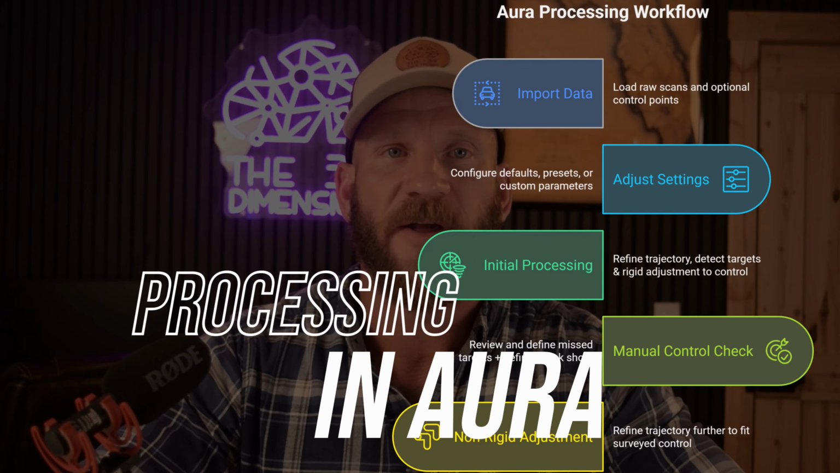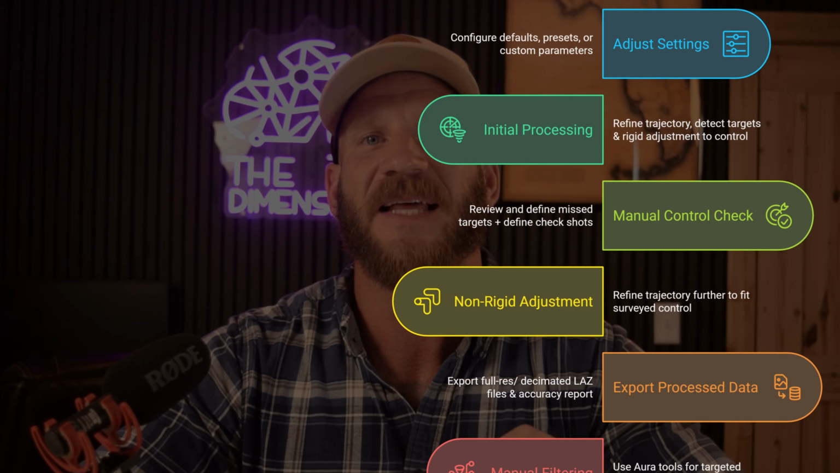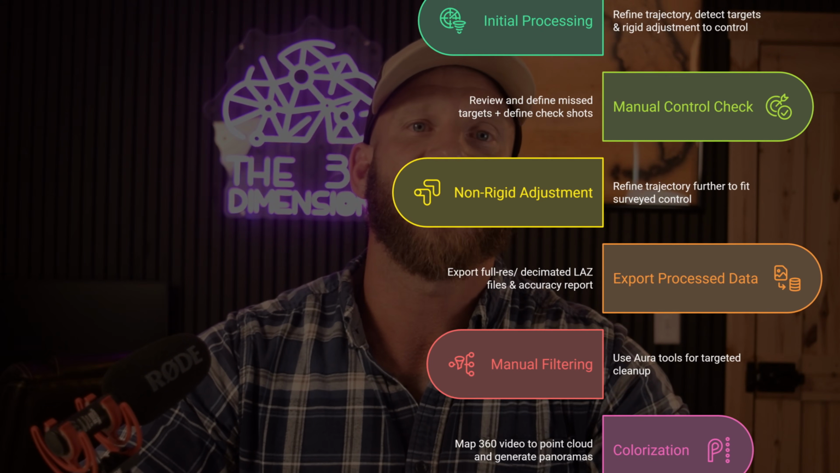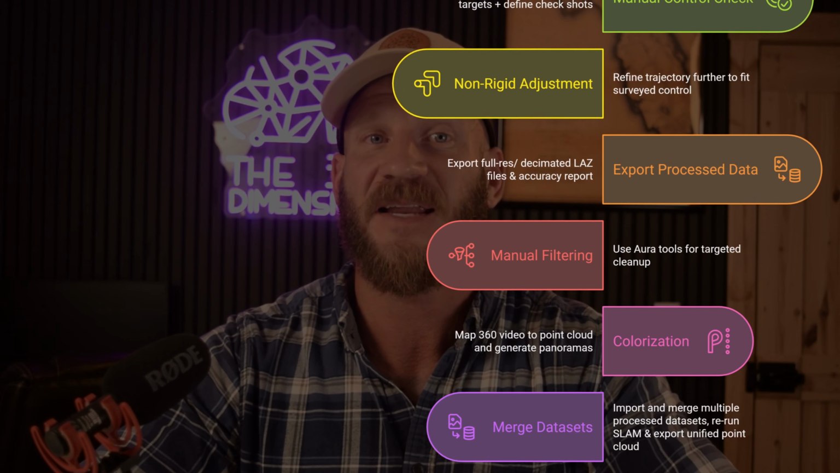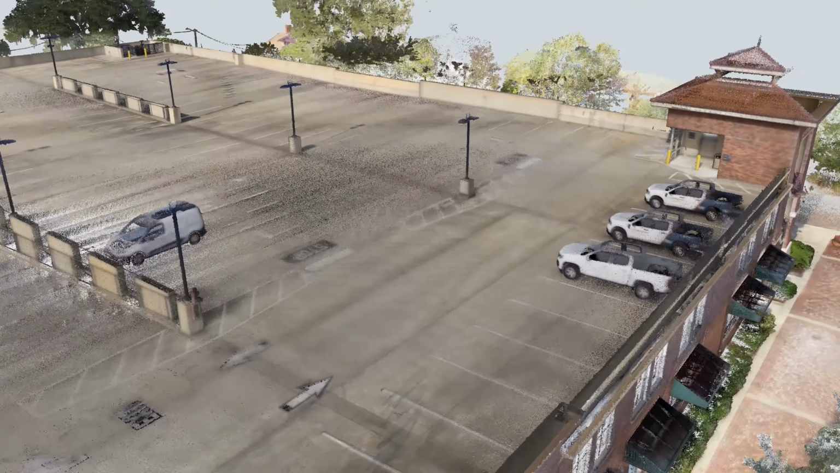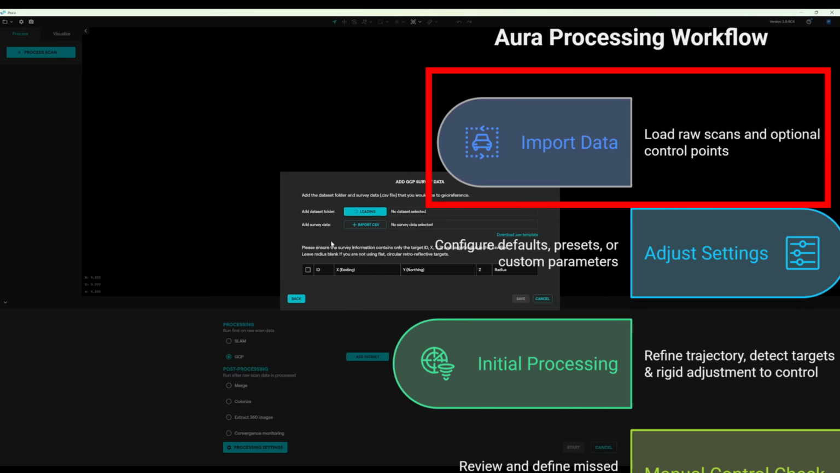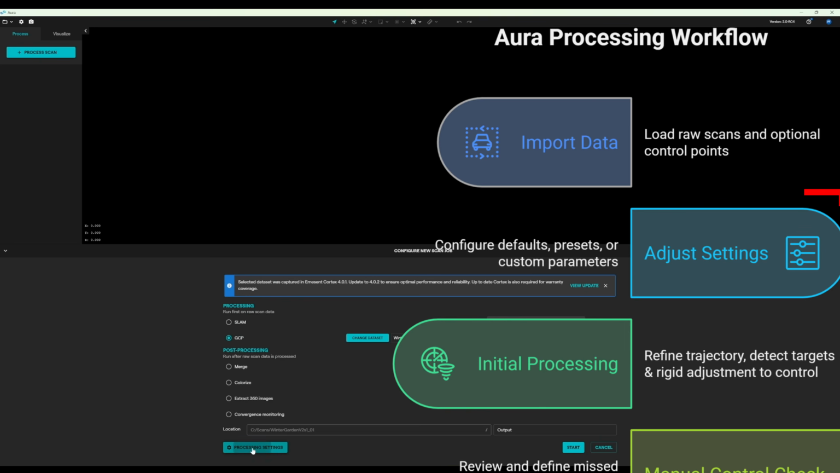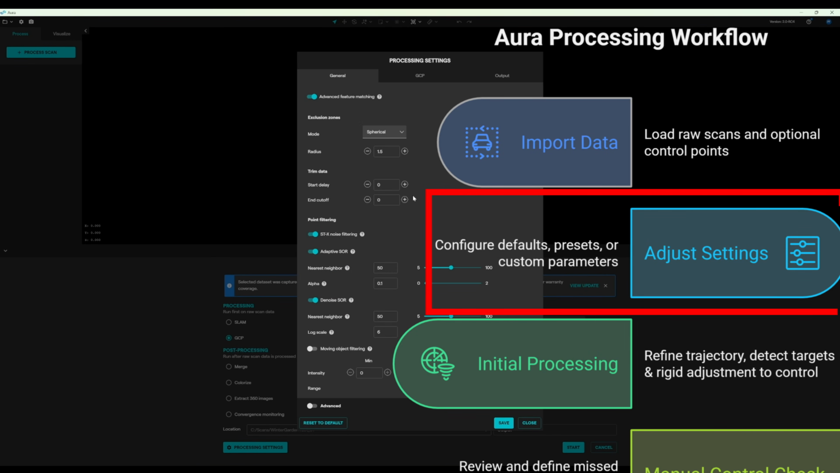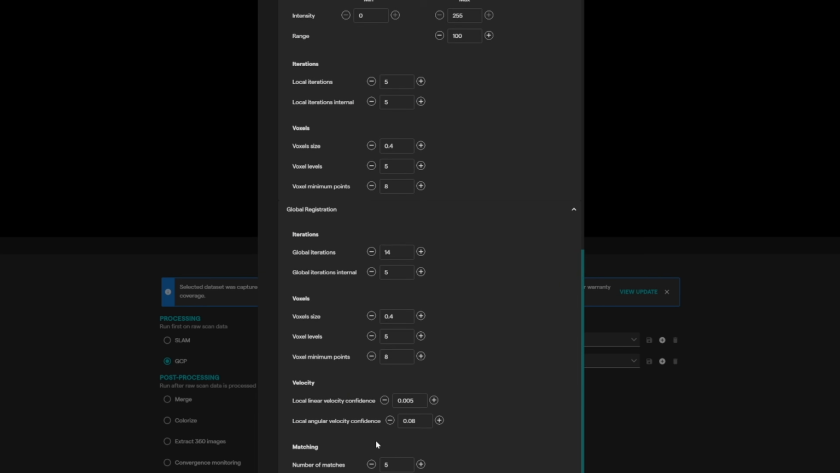Processing the data in Aura is very straightforward and quick, but still manages to retain a very high level of customization in terms of the settings of how the data is aligned, filtered, and colorized. And most importantly, it's local, so we're not paying for each dataset we process. We'll look at how the parking garage dataset was processed to give you an idea of what it all looks like. First, we import the raw data, then the control points, and adjust the processing settings to our liking. Right away, you can start to see what I mean by the number of settings we can manipulate.